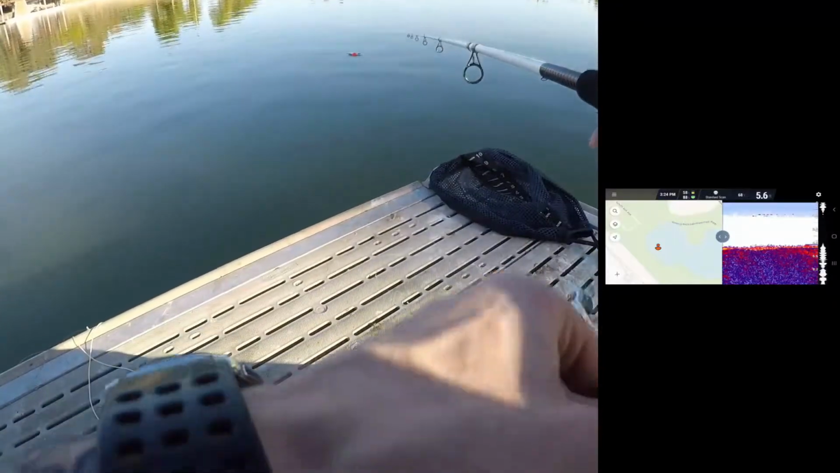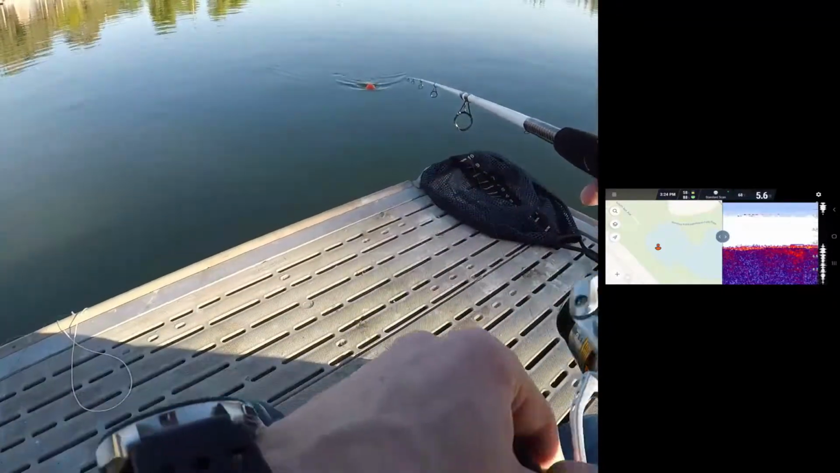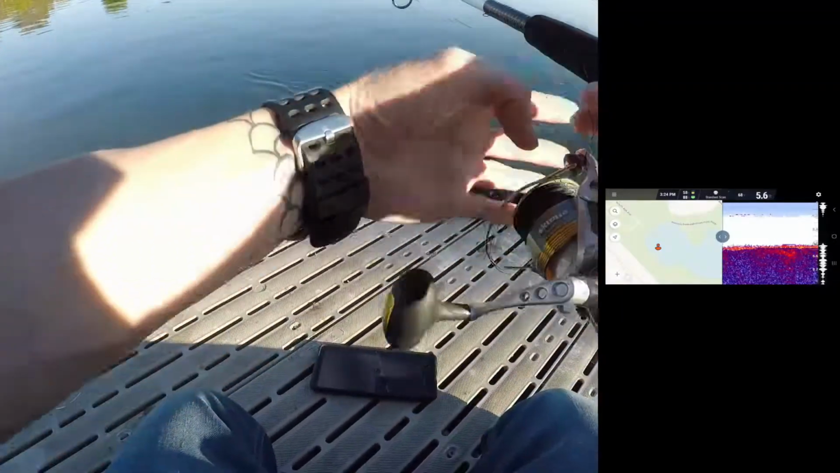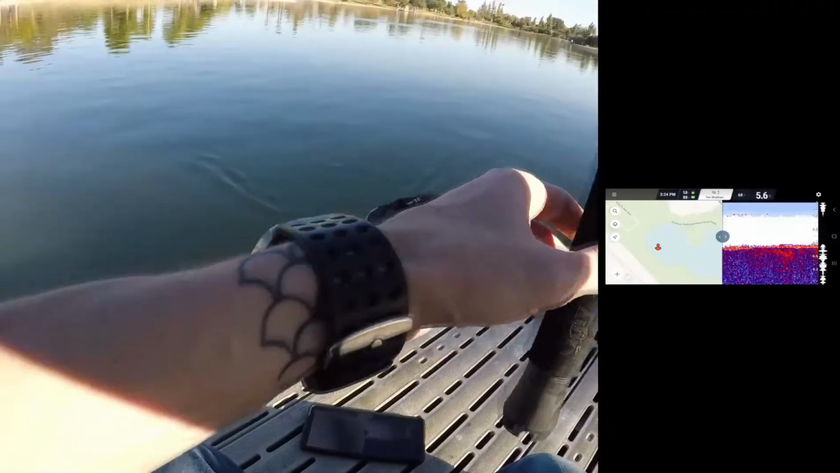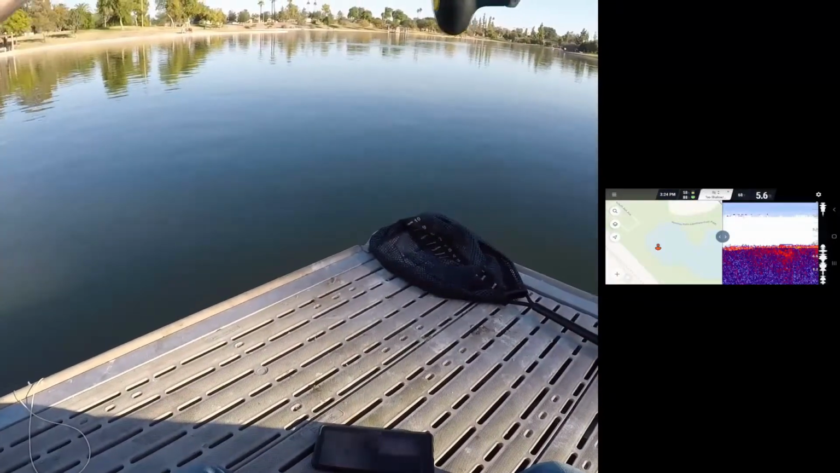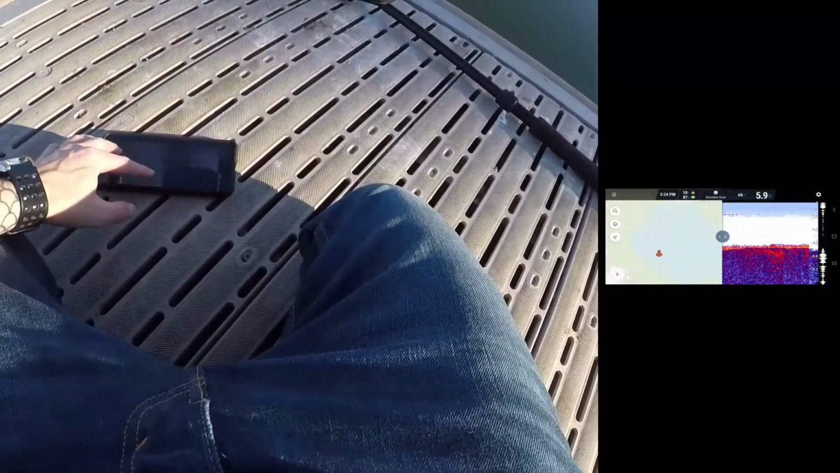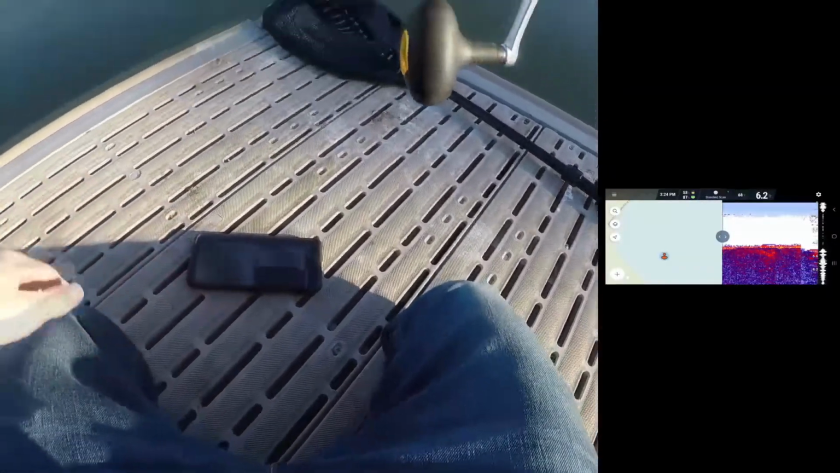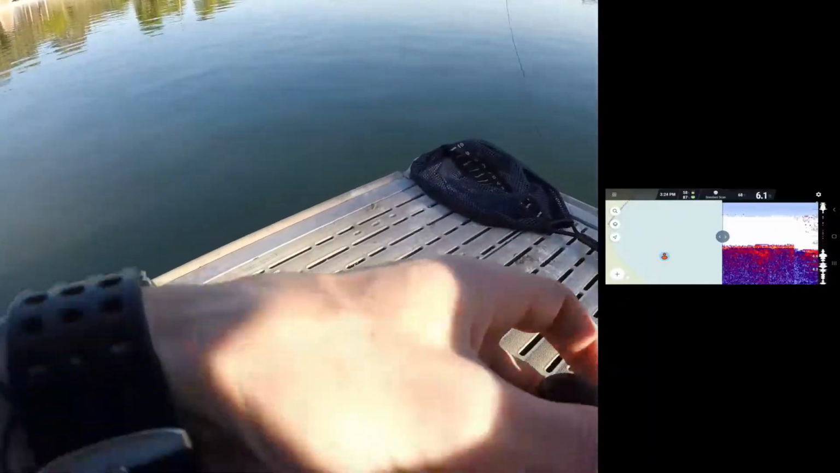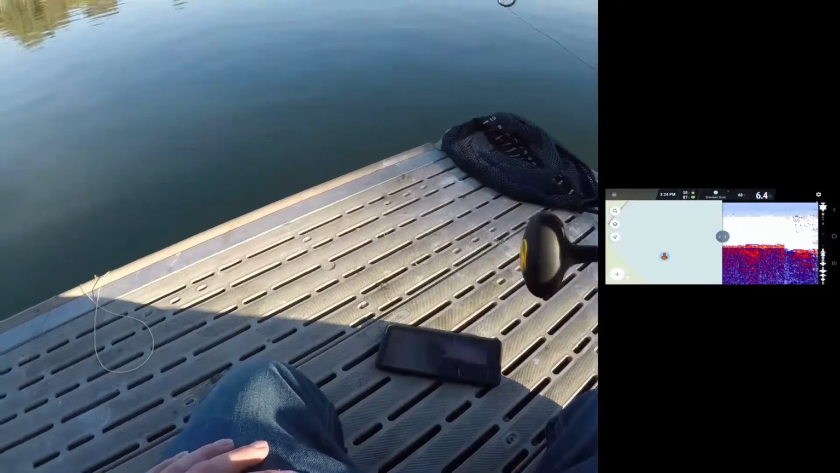All right, so all I've done is change the mode here. This is going to show you a GPS and fish finding side by side. So again, cast the unit out, and it should actually show you. It looks like it's just showing the GPS of my phone rather than the unit itself, which is fine.